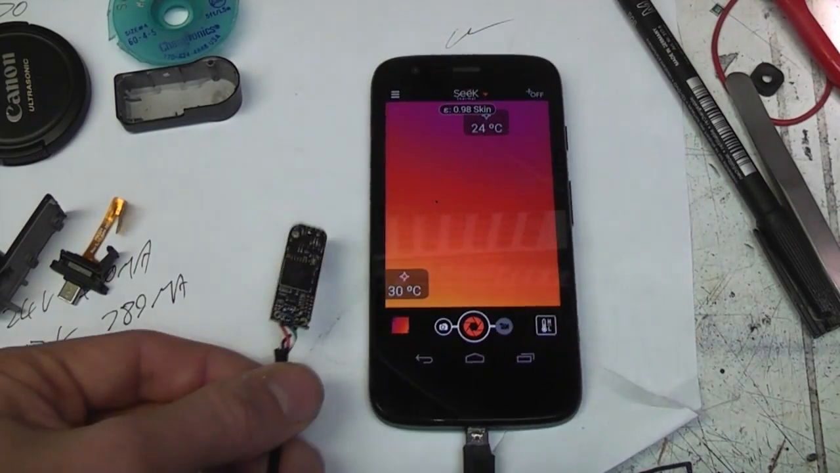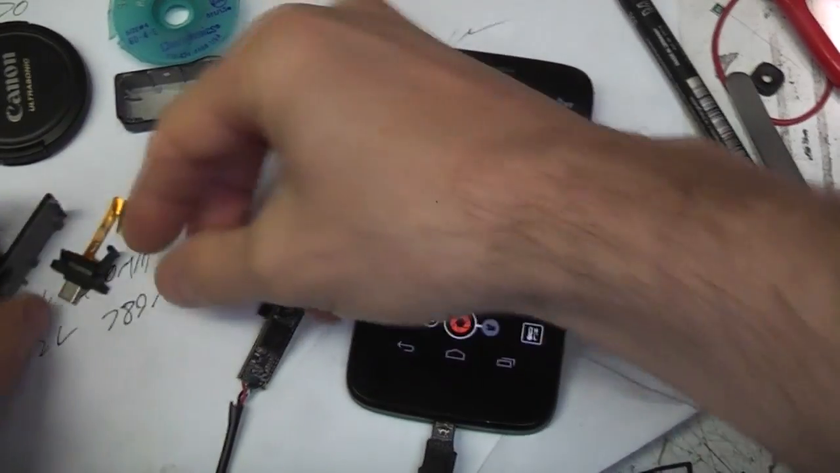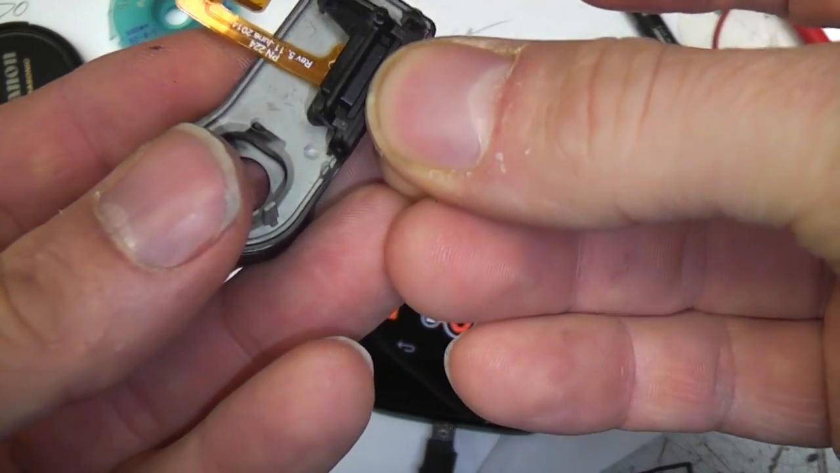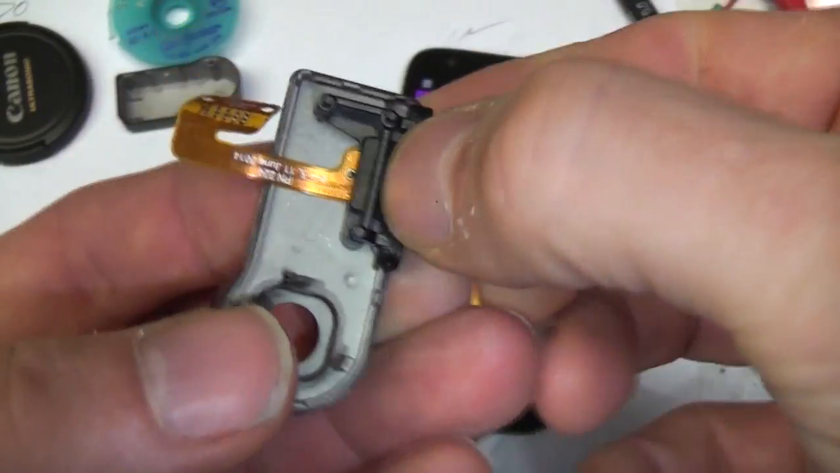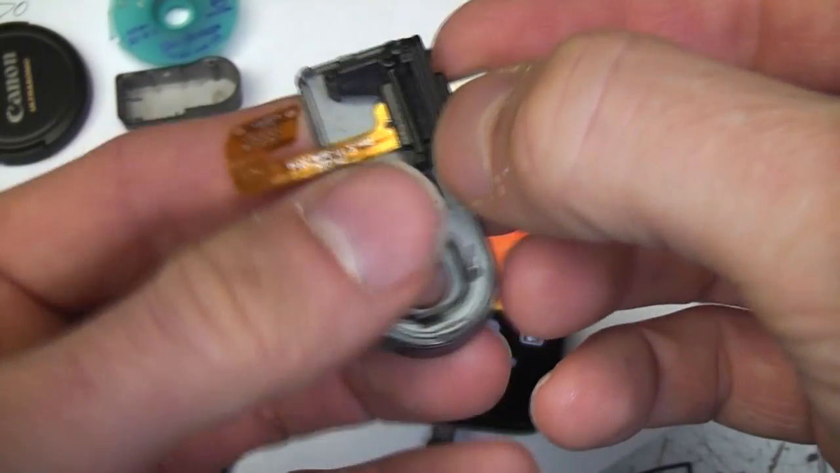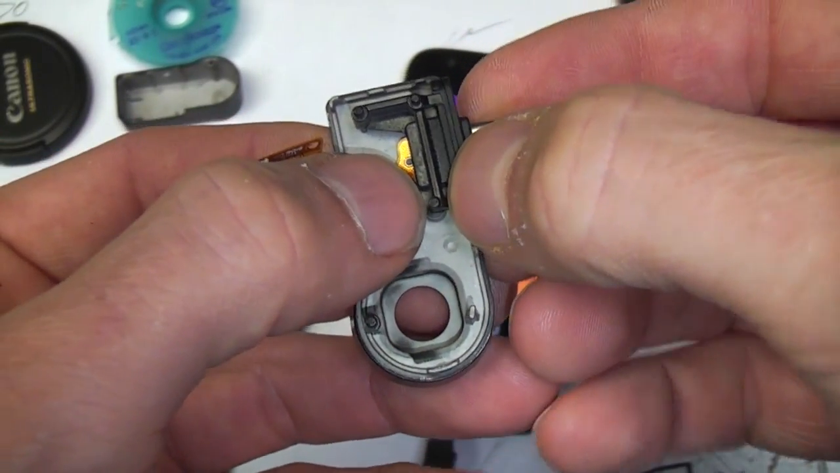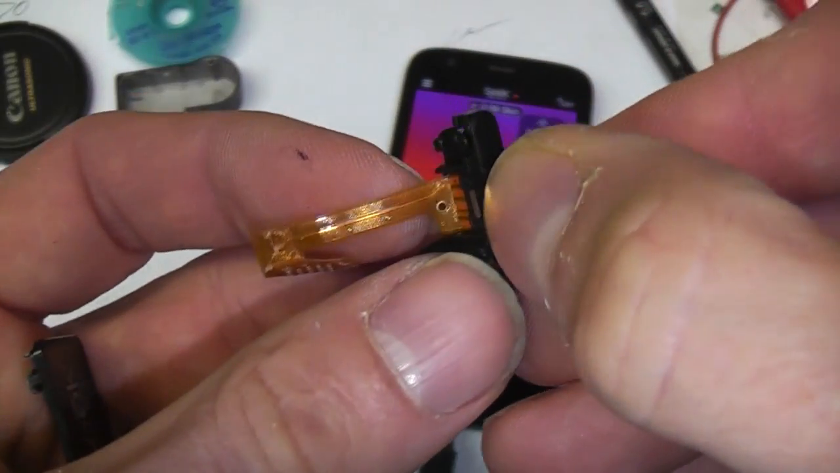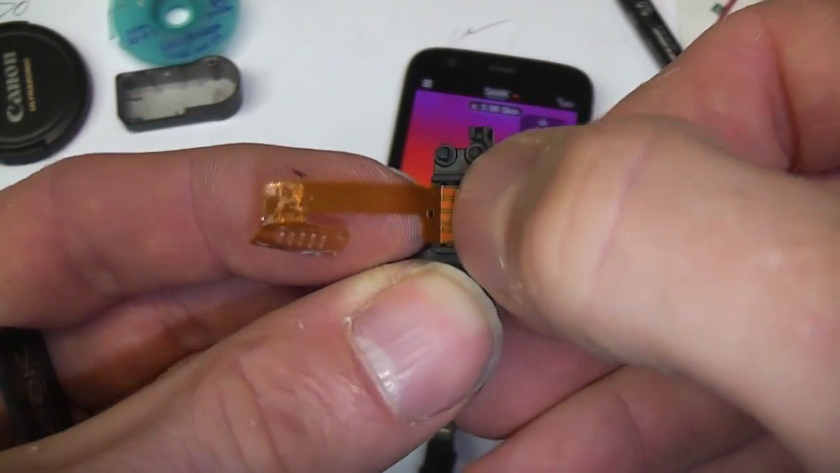investigation. Incidentally, the reason I've got the cable on here, if you are messing around with this thing, word of warning: the flex from the USB normally sits like that, so the flex isn't subject to bending, but as soon as you take this out, it's quite easy for this to bend at quite a sharp angle, and it actually snaps the tracks off of there.